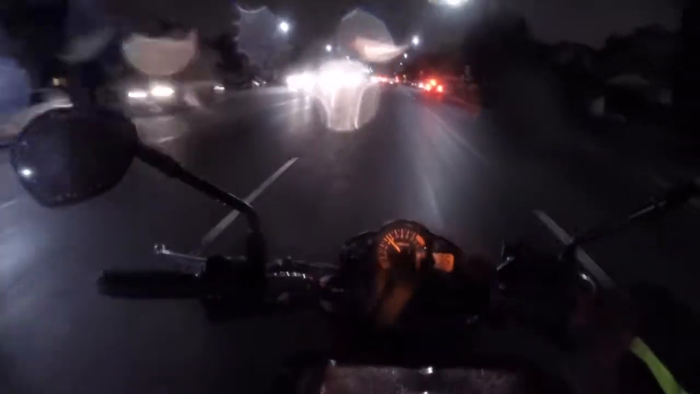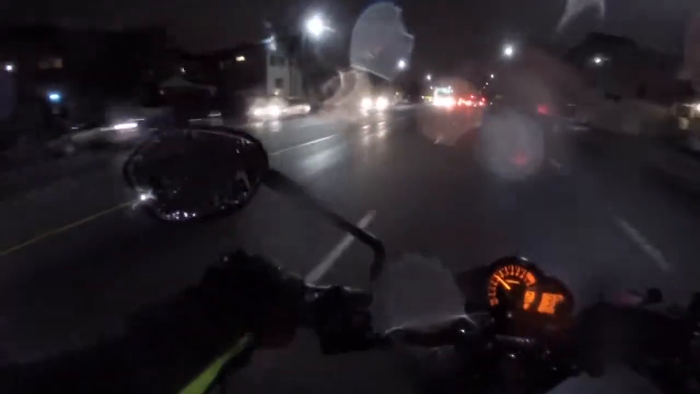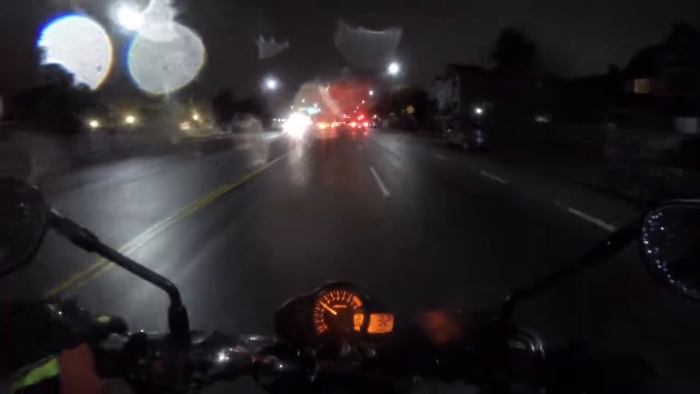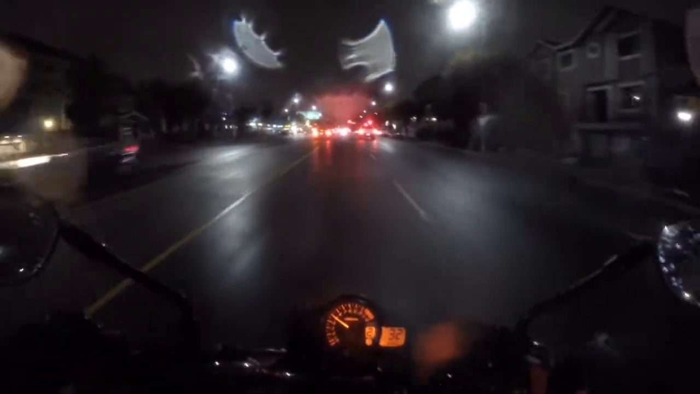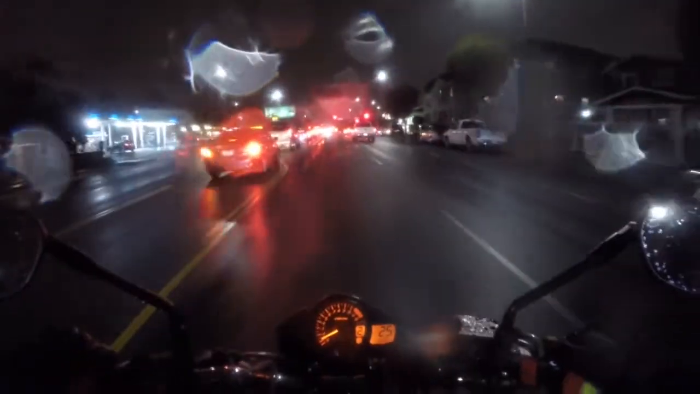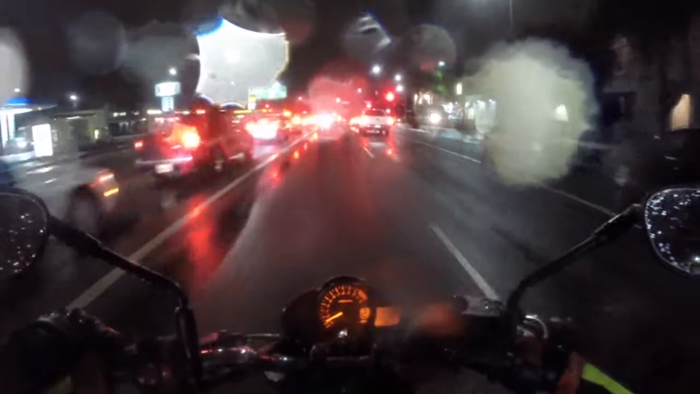And it looks like it's stopped raining. So that is our rainy weather here in LA. Rains for 5 minutes and that's it. But it was pouring. So maybe just like a little cloud just going through here.